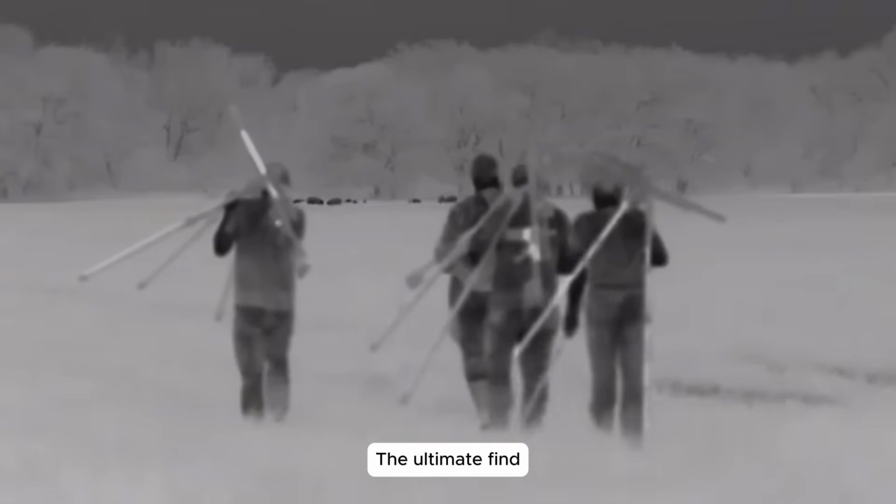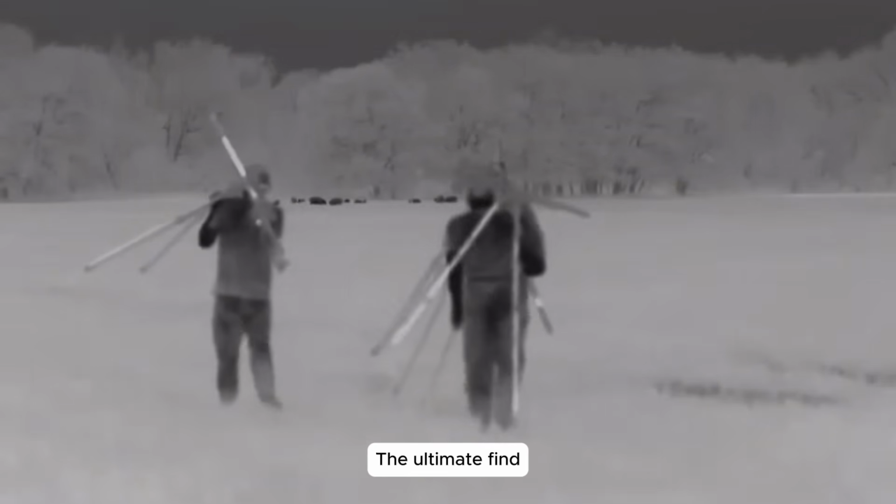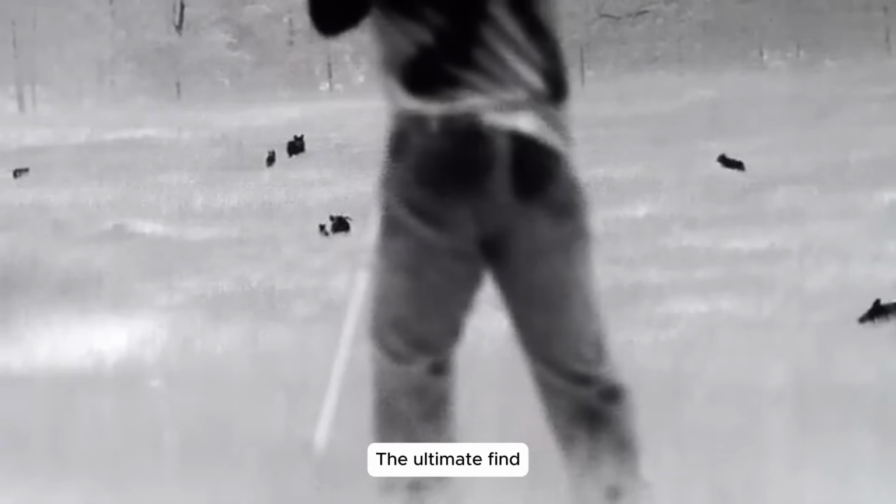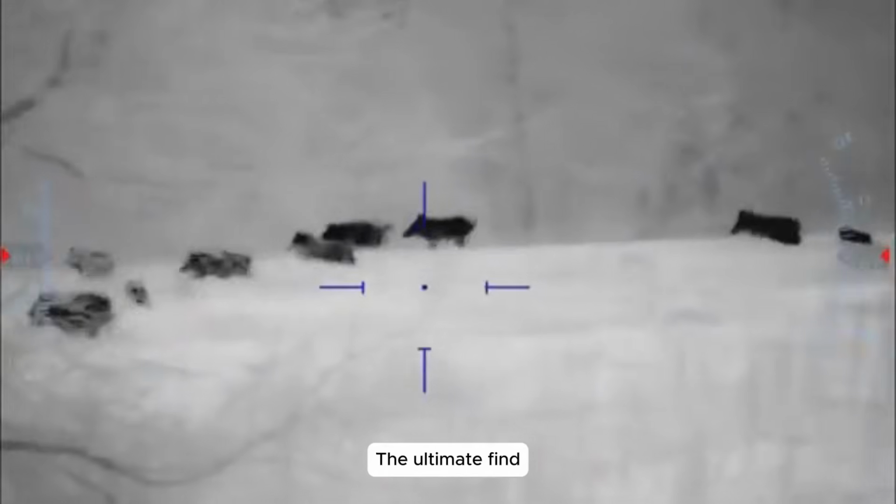Develin's close-range shot. To my left, Develin spotted a smaller boar at close range. With calm precision, he fired, taking it down cleanly, a swift victory in our relentless campaign.